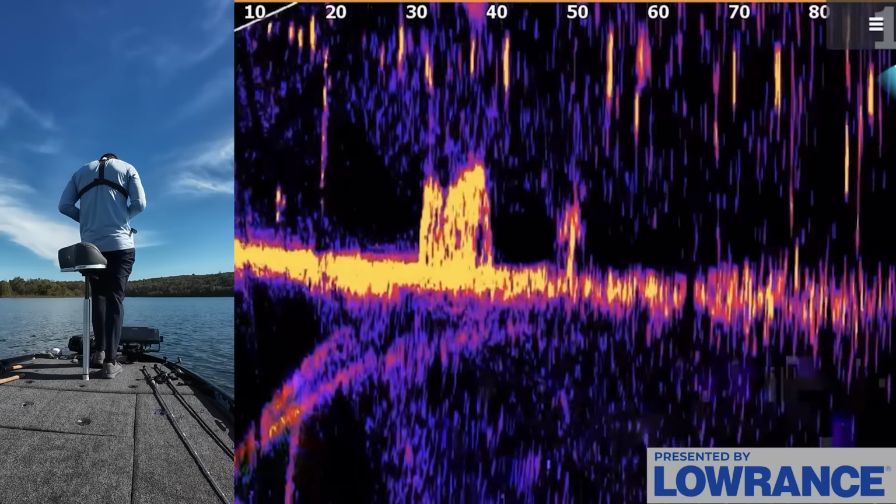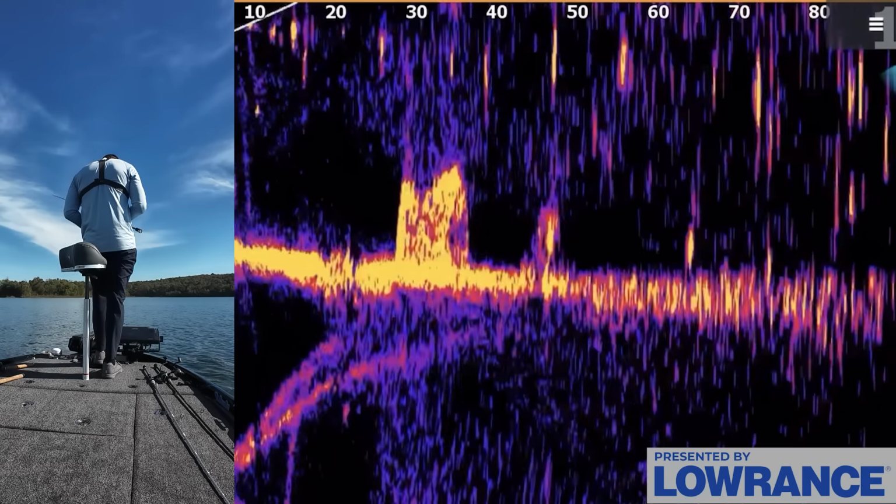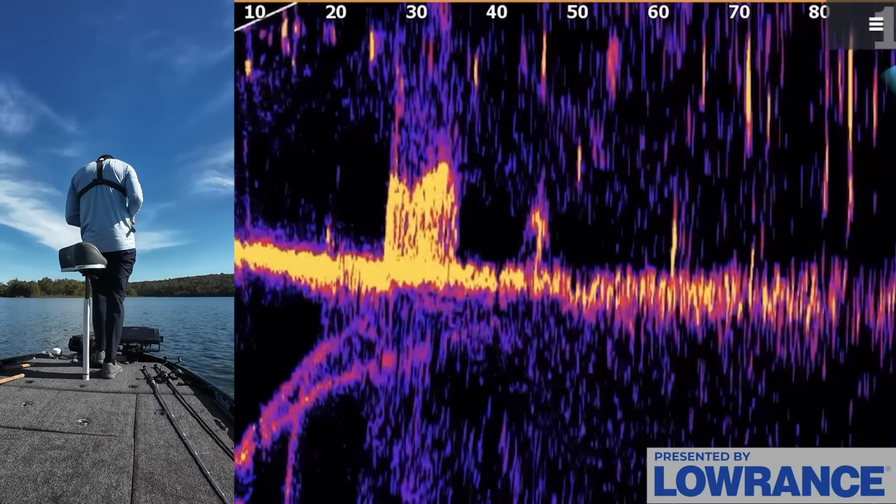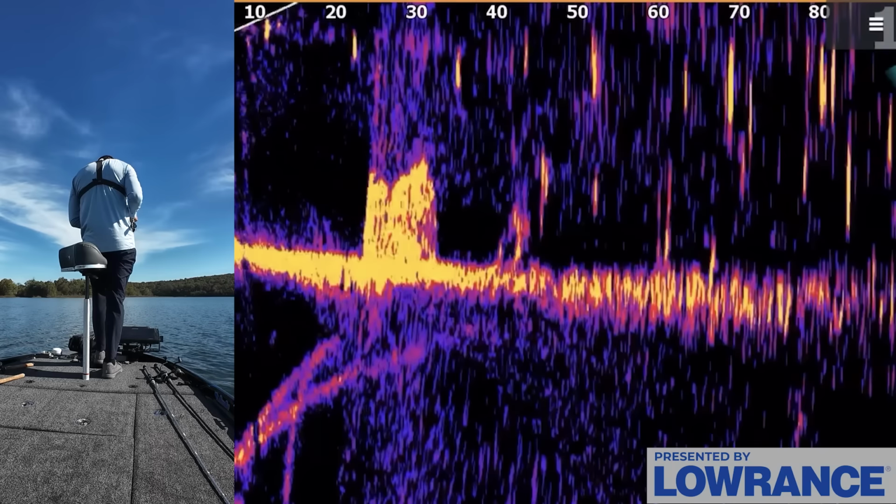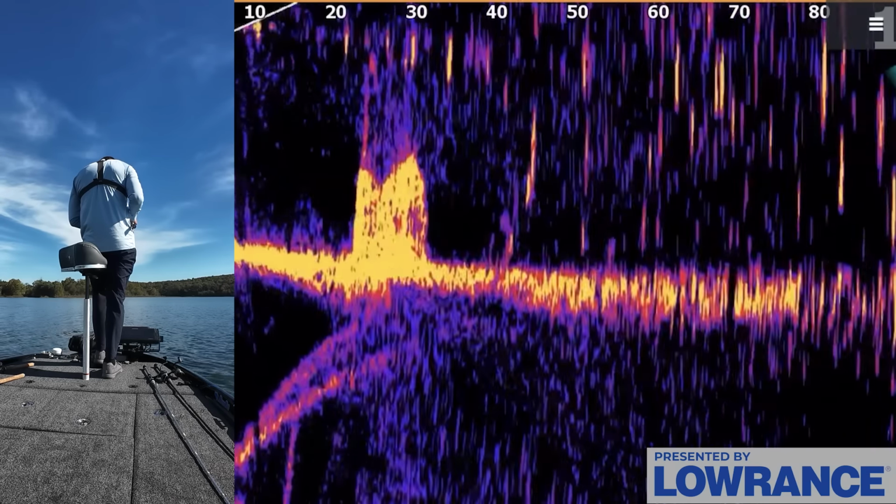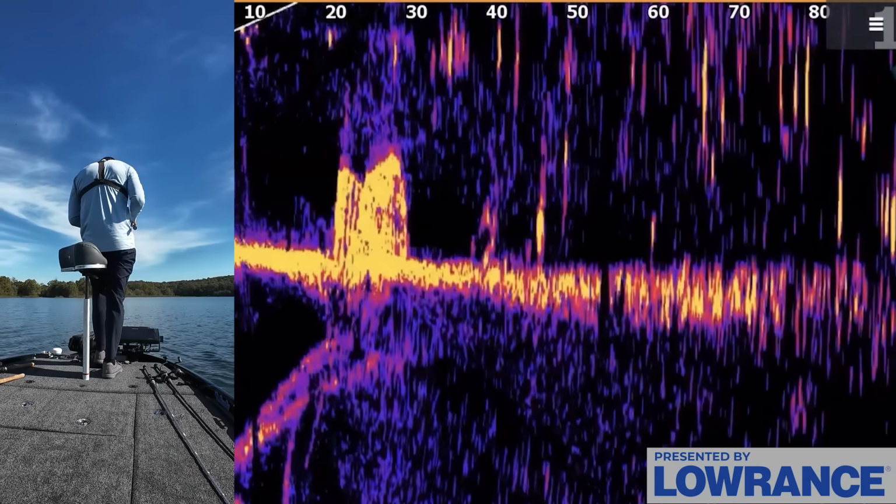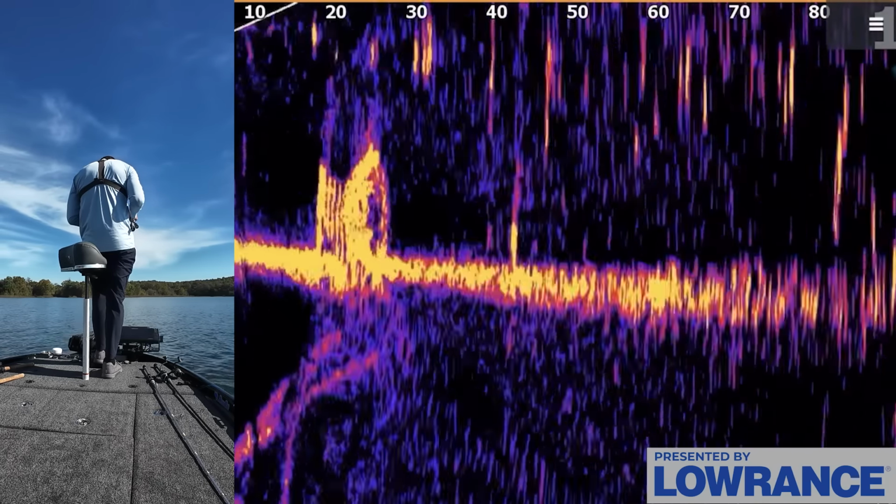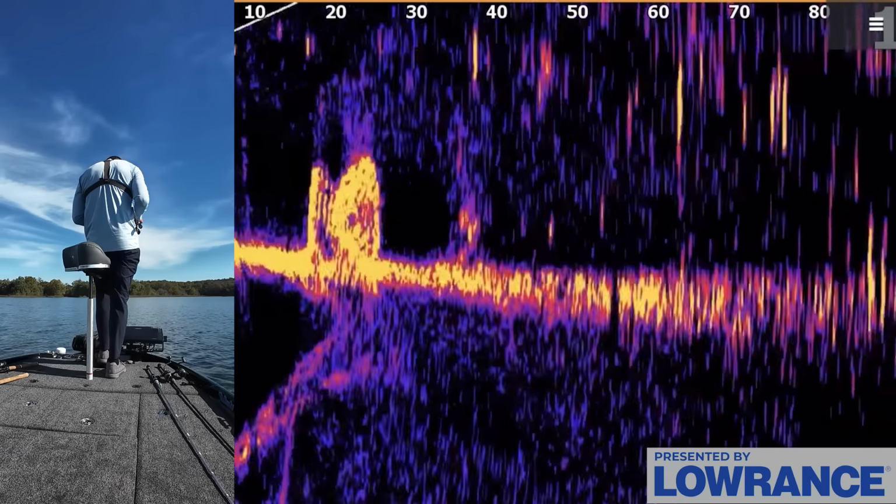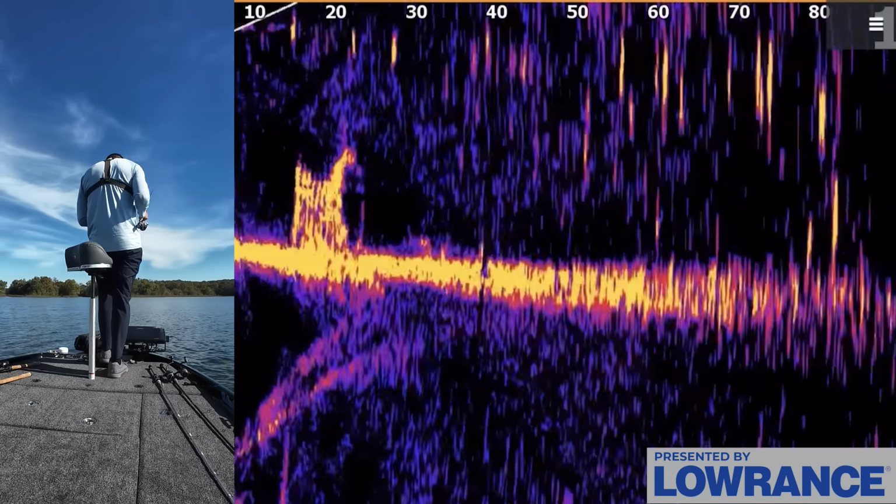There's a fish in it too, in this brush pile. See if he wants to eat. 50 feet out. My bait's falling 50 feet out. Come on, fish. There's a bunch of fish swimming around in that pile that just showed up out of nowhere. I don't know what they're doing.